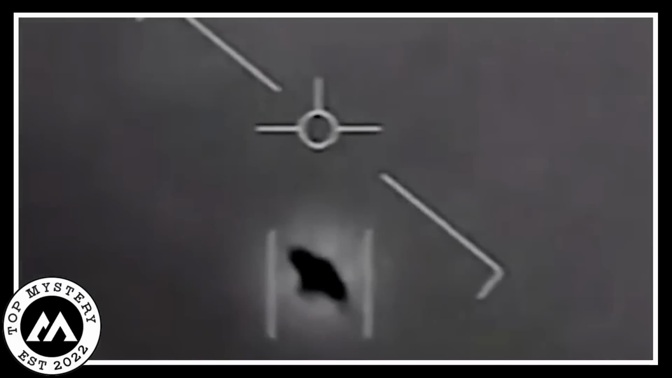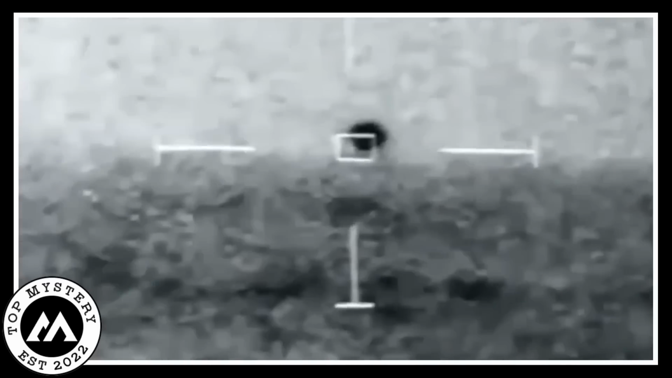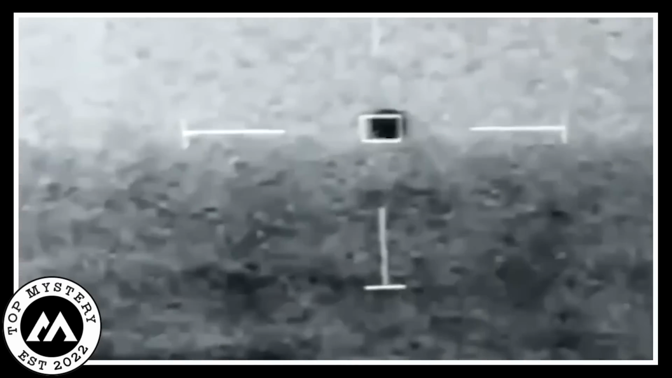The unknowns remain, making the cosmos a bit more mysterious. NASA's report is like an open-ended book. Lots of pages left to flip before we figure out the whole story behind these celestial head-scratchers.